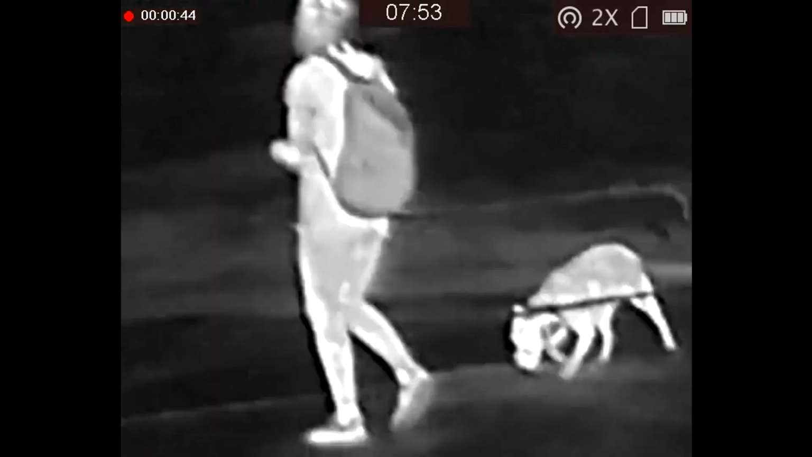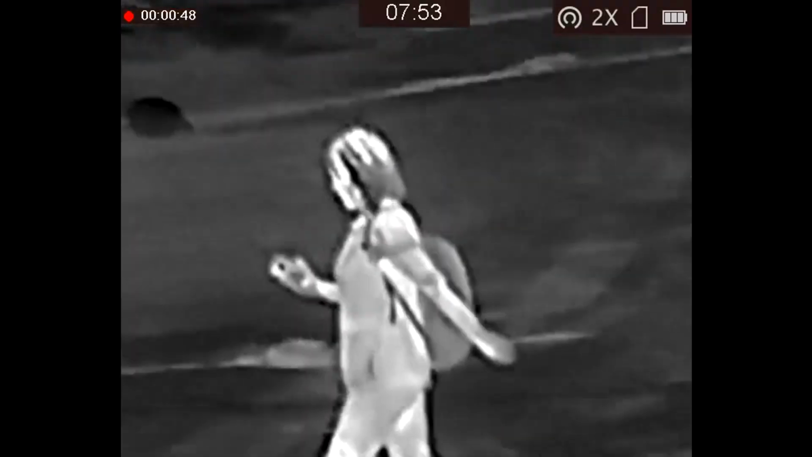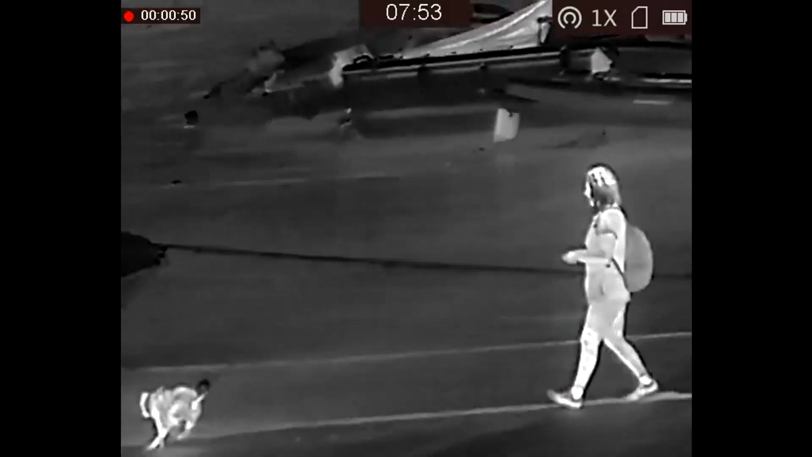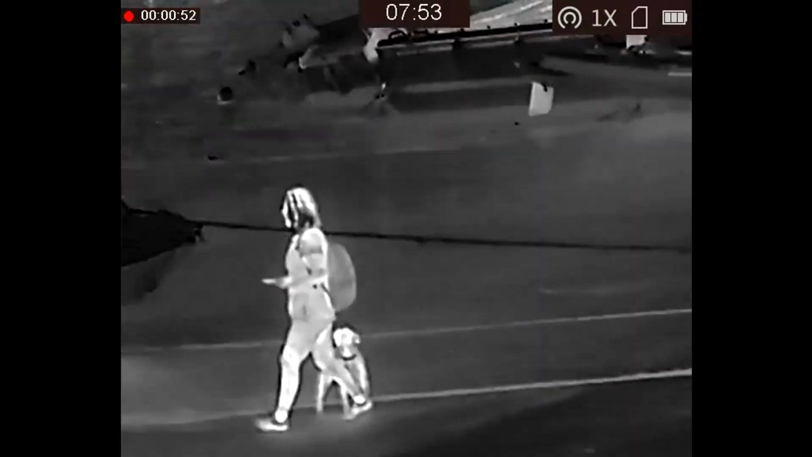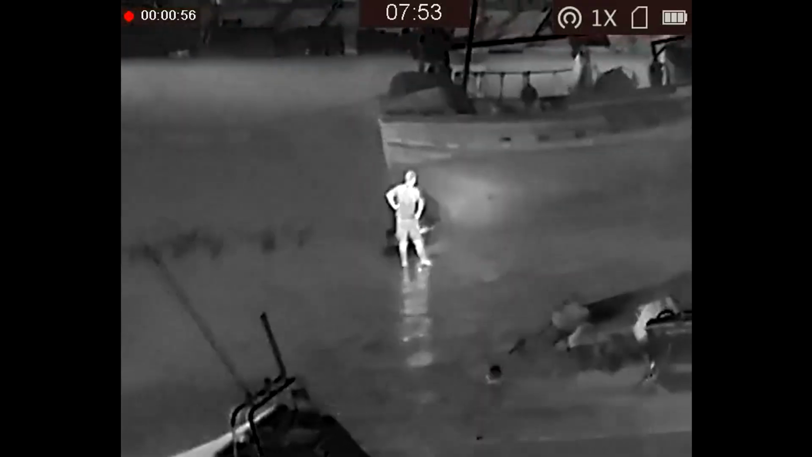And then back through 4, 2 and back to 1. My apologies for any shakiness. I'm just standing upright, leaning back against a little tourist info sign. There's the guy with the trawler doing some engine testing by the looks of it.